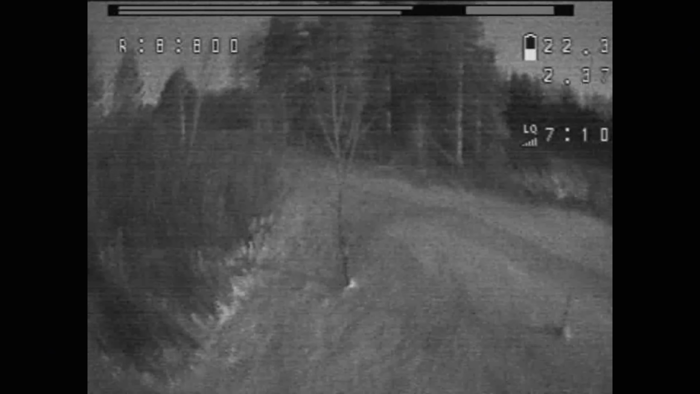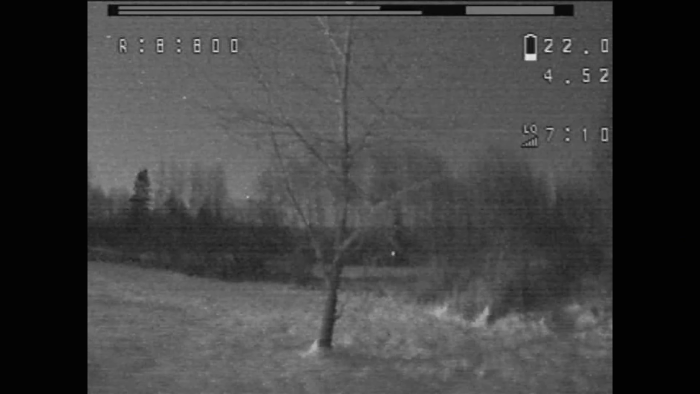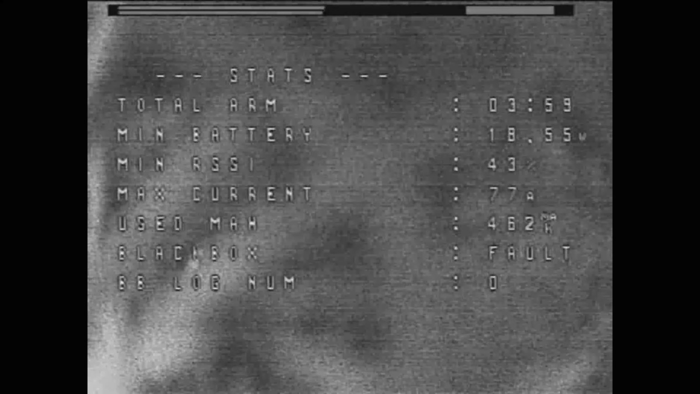But you can see sticks and stuff. You can see individual branches. See what I mean? You can see individual branches. See, I saw him get me. Oh, shit. I gotta go get that thing now. Alright, I'll be right back.